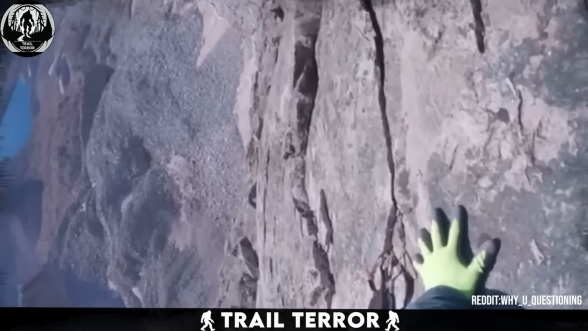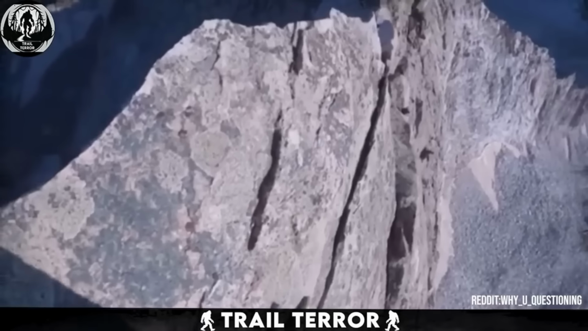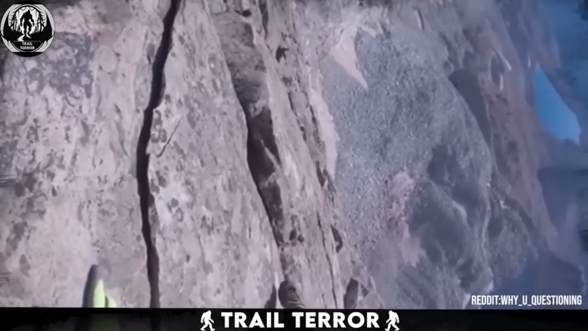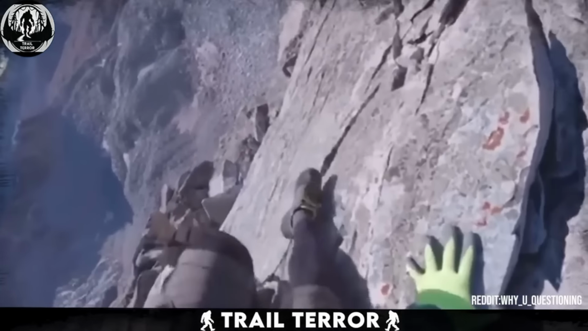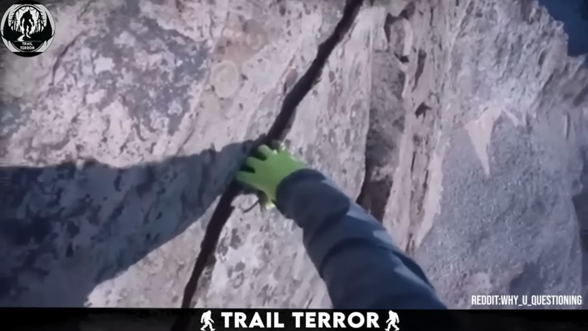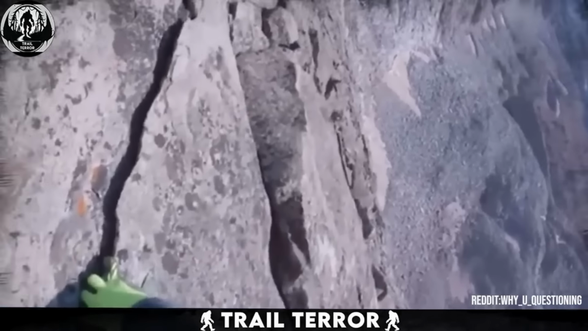Watching this guy walk, you can almost feel your palms start to sweat. What drives someone to take on something this dangerous? Is it the thrill of defying fear, or just the urge to test human limits? Either way, it's not for the faint-hearted. And look at those cracks. What if one of them gives way? Would you dare to step onto Satan's Ridge, or is this one thrill too far?